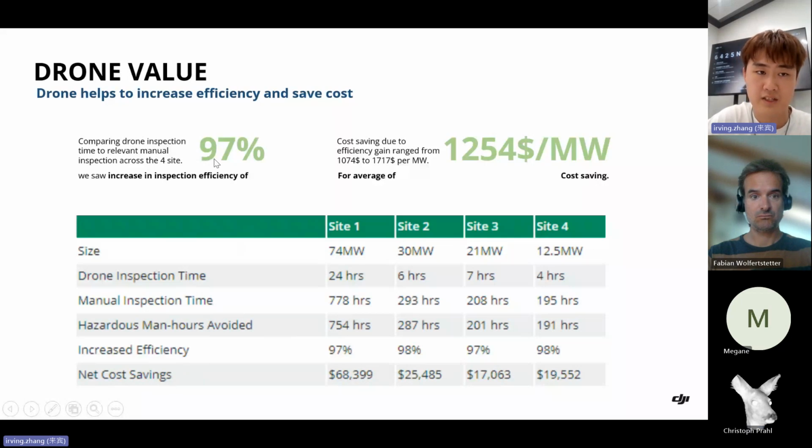So the final conclusion is, if we are using drones to do the inspection, compared with manual, we will increase our efficiency by 97%, and for the cost saving, an average of $1,254 per megawatt.